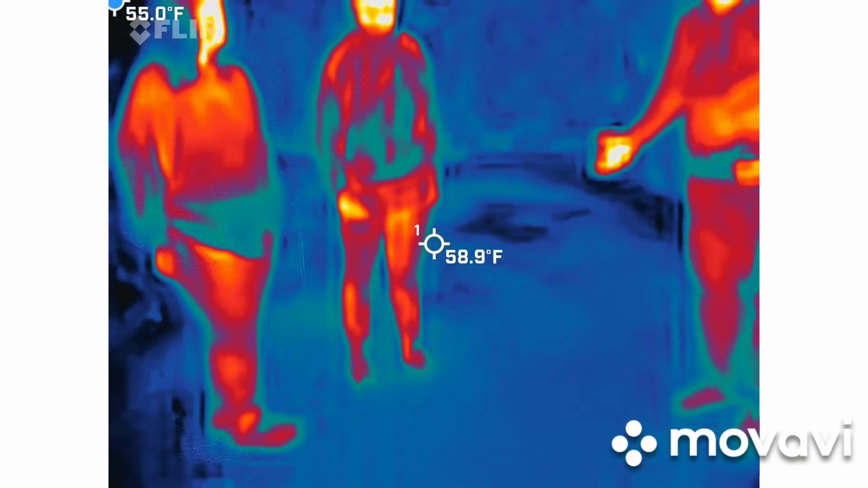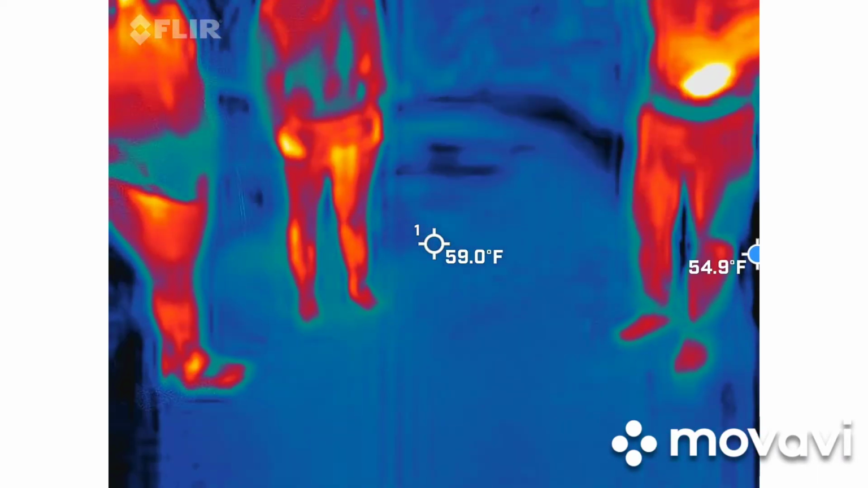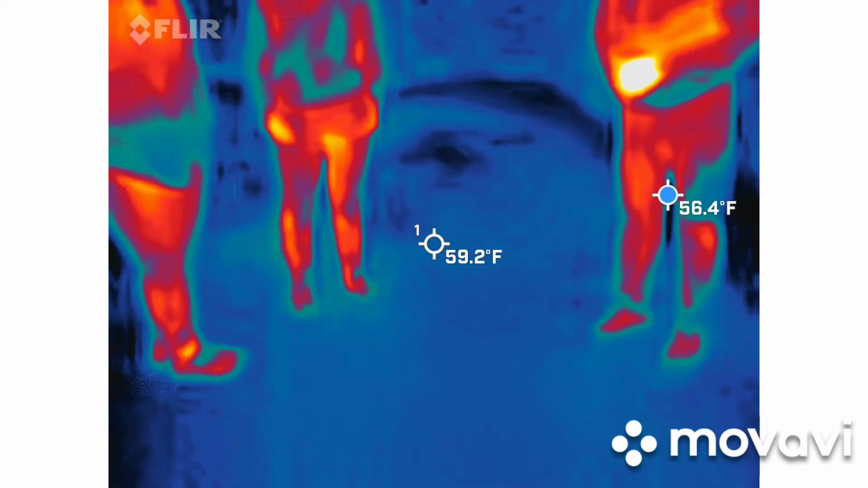He about falls to the ground. I carry him over to that brick wall over there, sit him down, and I send his boyfriend across the street to go get him a bottle of water. He comes back, he's feeling better.